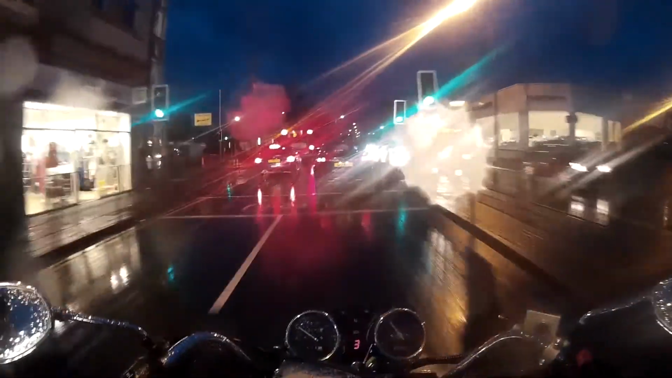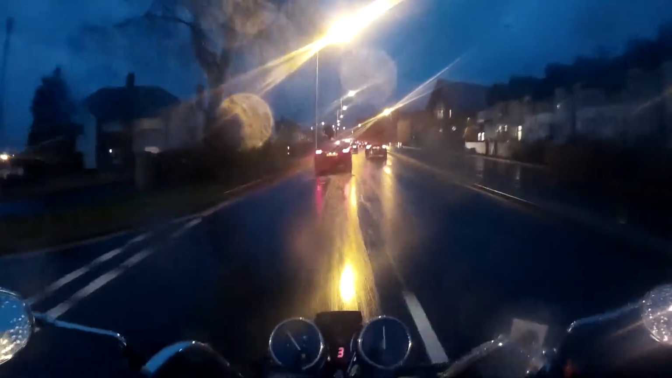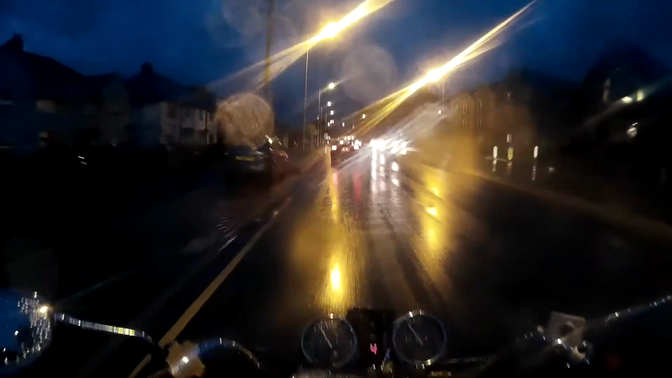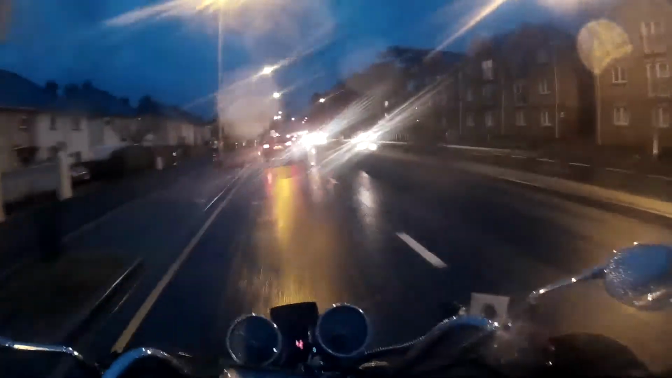Having your visor open and talking at the same time, the thing is people think you're a little bit crazy. Because they know you've got a camera on, if they look, but they don't know that you're not really talking to yourself. Well, technically you are talking to yourself, because there's nobody sitting on the bike with me.